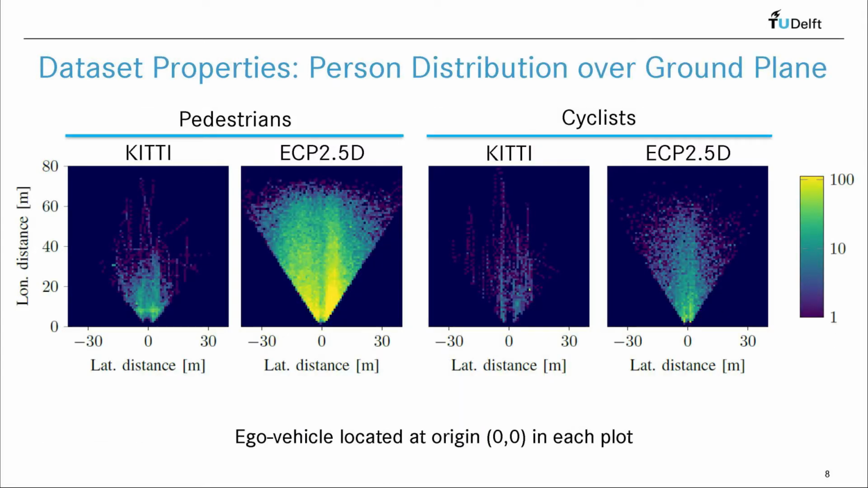To visualize the KITTI and the ECP 2.5D datasets, we plotted the position of each person annotation with respect to the ego vehicle in bird's eye view. The vehicle is positioned at the origin. Each pixel in these plots indicates an area of 1 square meter, and the color indicates the number of person annotations in that area following the legend on the right. Comparing the two datasets, for example, for the pedestrian case, we see that the ECP dataset is much larger in size.